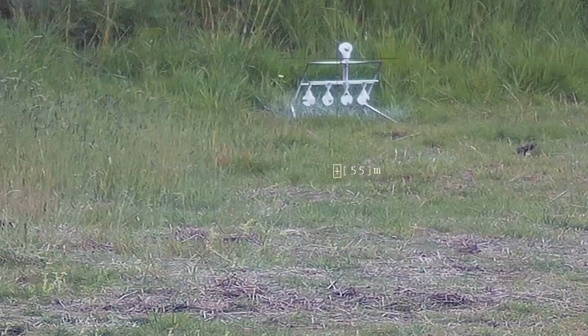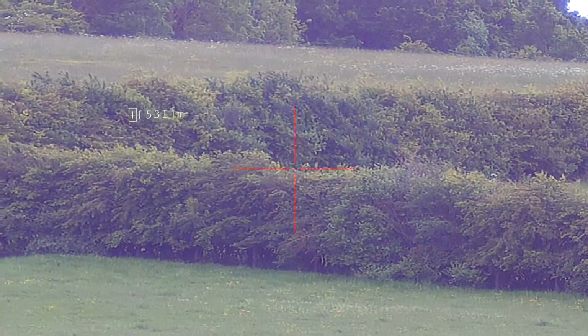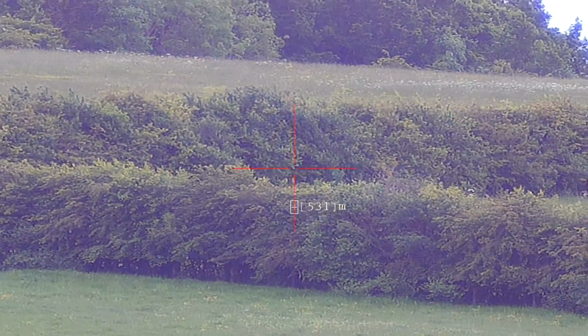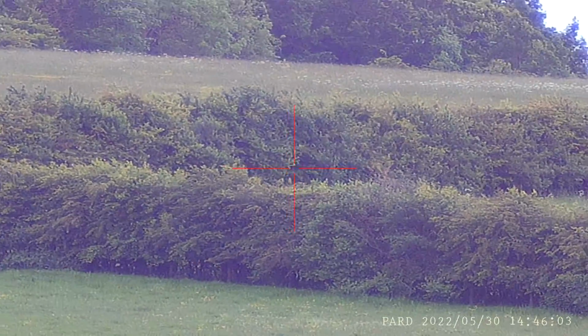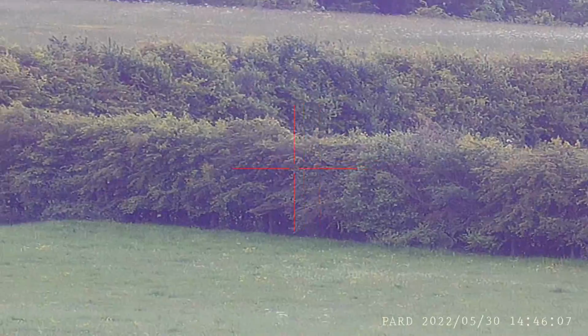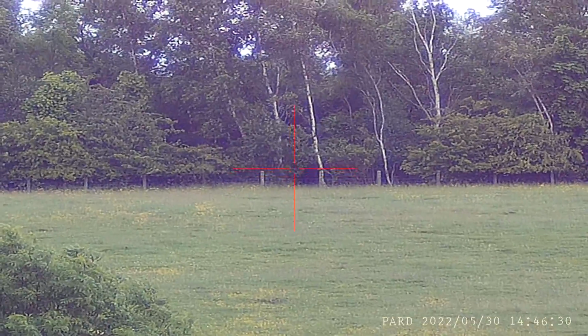I'm experimenting here with the maximum distance the laser rangefinder works on different surfaces. The rangefinder is rated from 3.5 to 1200 metres, but reflection is very much dependent on the background. I've had reliable results out to about 600 metres with a dense foliage background. On smaller quarry, it's often easier to actually aim the laser next to it.